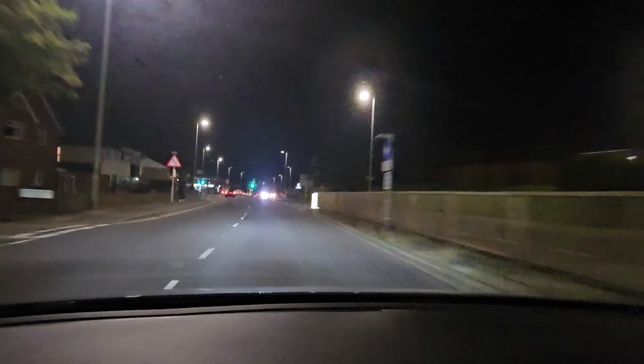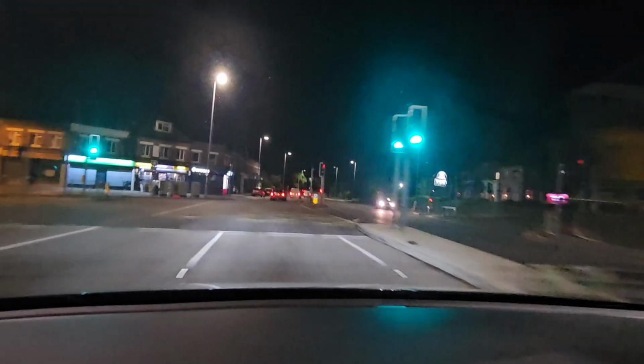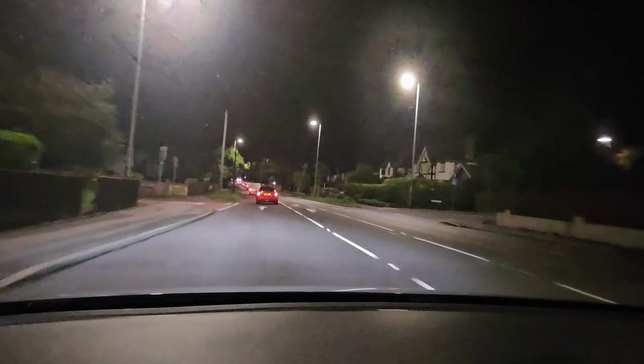Heading into Worthing now. After just doing the Bostal Bypass down the A27 towards the Grove Lodge roundabout, where we'll be taking a left and going through Thomas à Becket's.